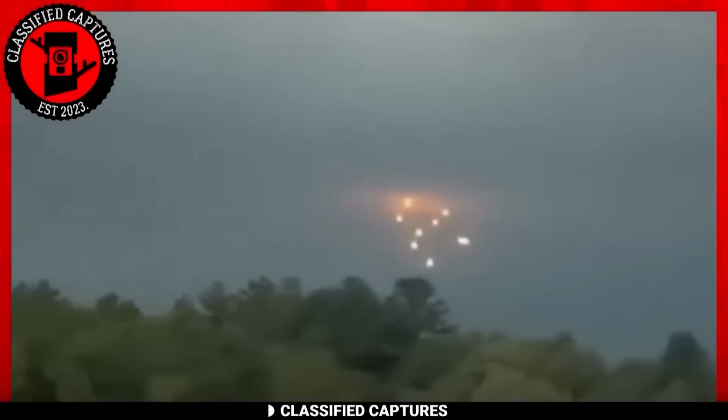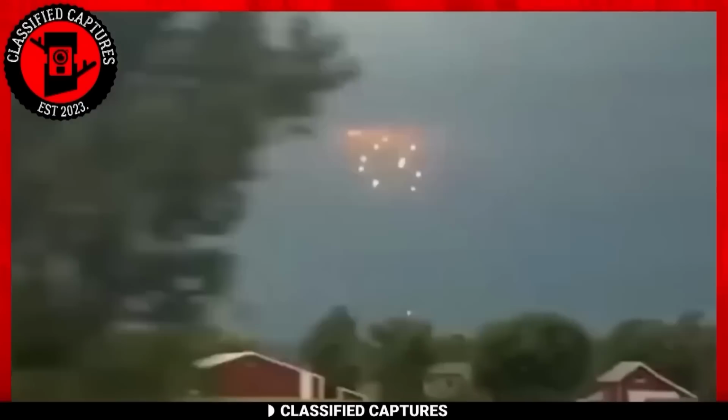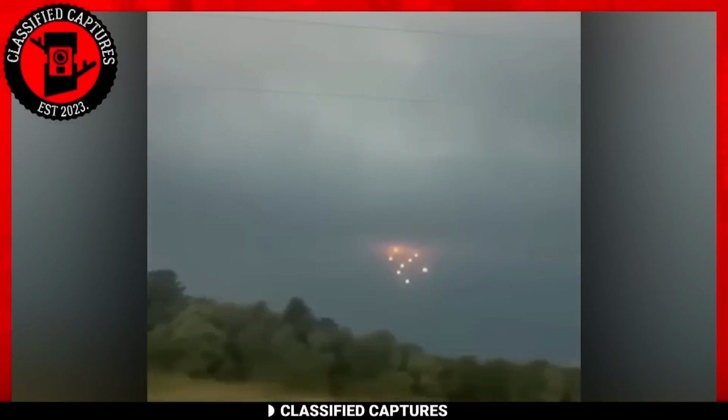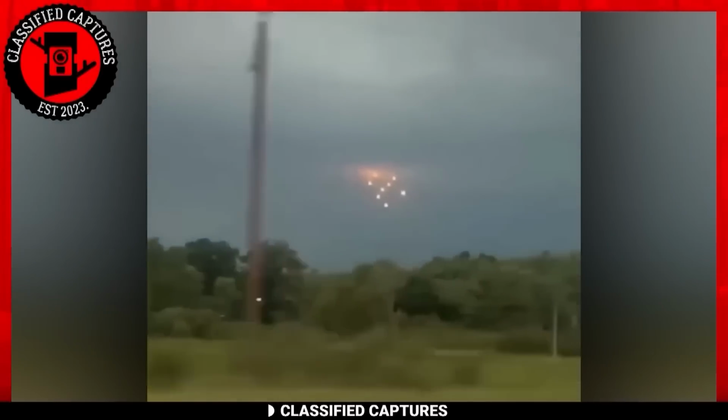This mesmerizing sight raises a series of questions that beg for answers. What could these luminous orbs signify? Are they envoys from distant galaxies, UFOs making their presence known, or perhaps is there a more terrestrial explanation, one that resides within the boundaries of our understanding?